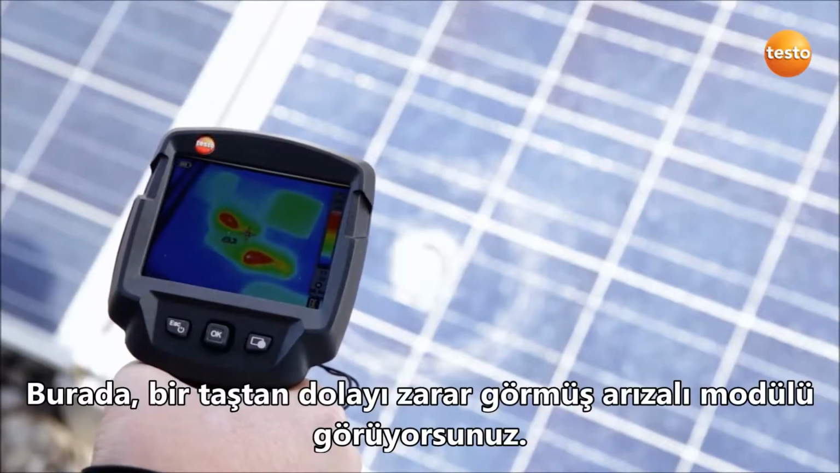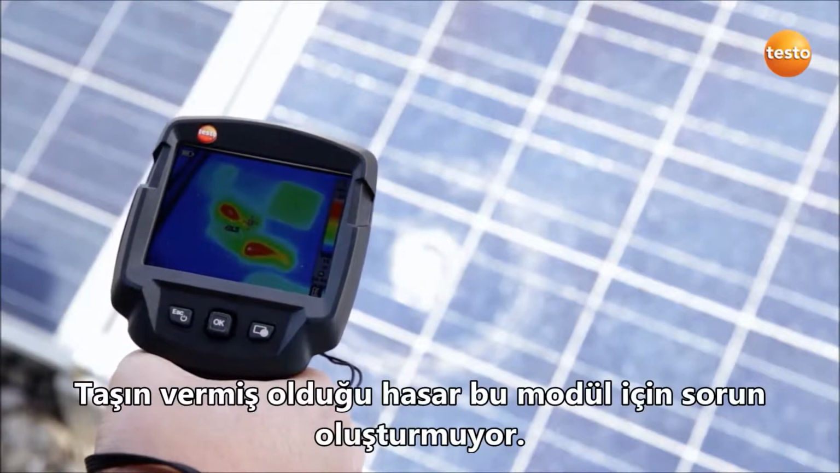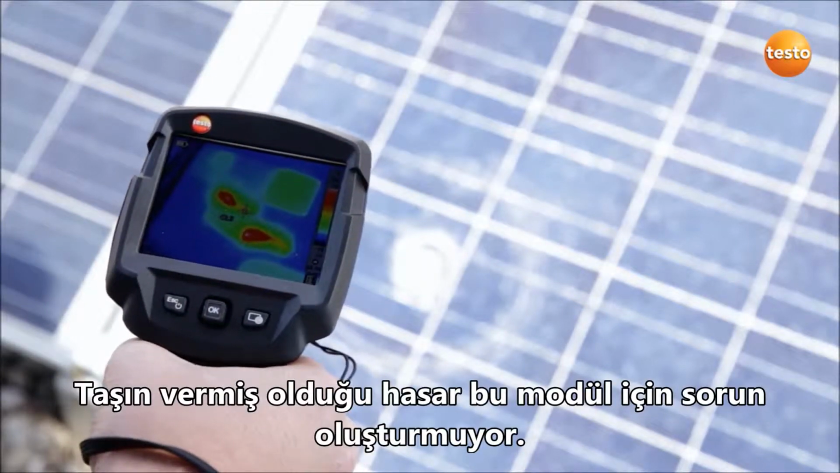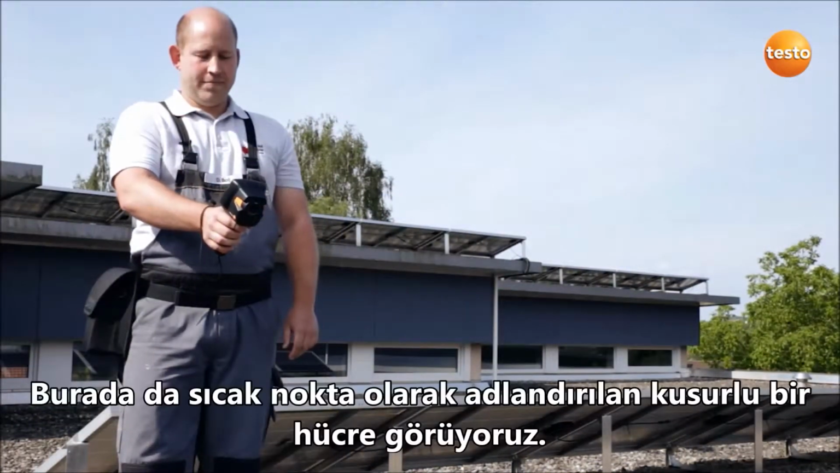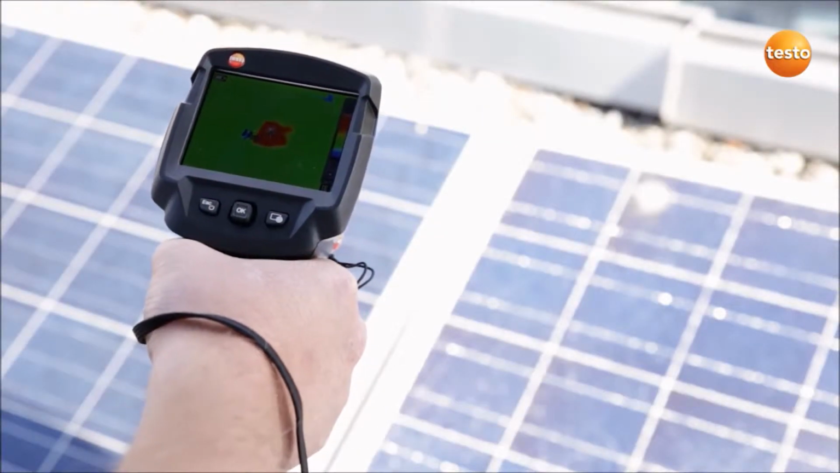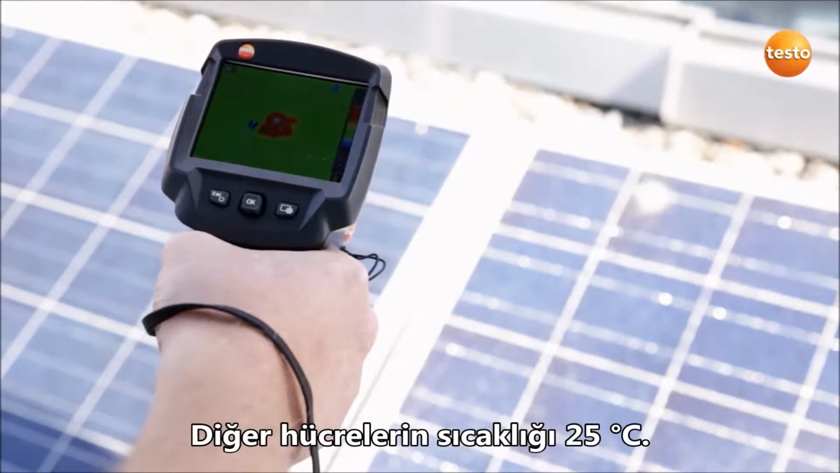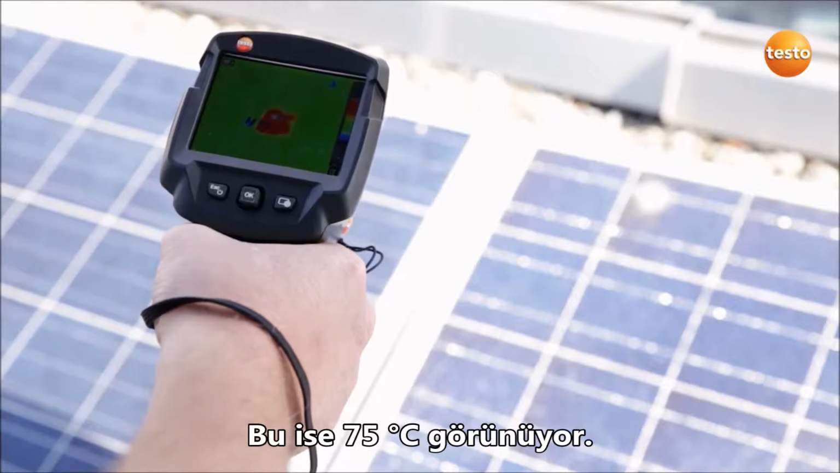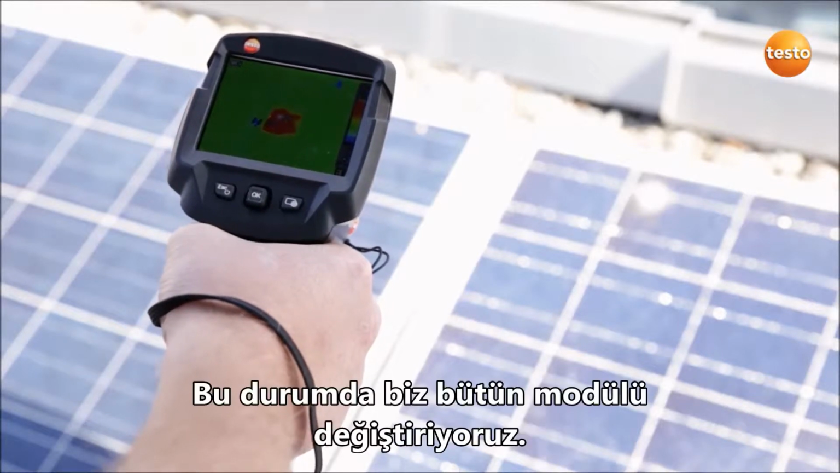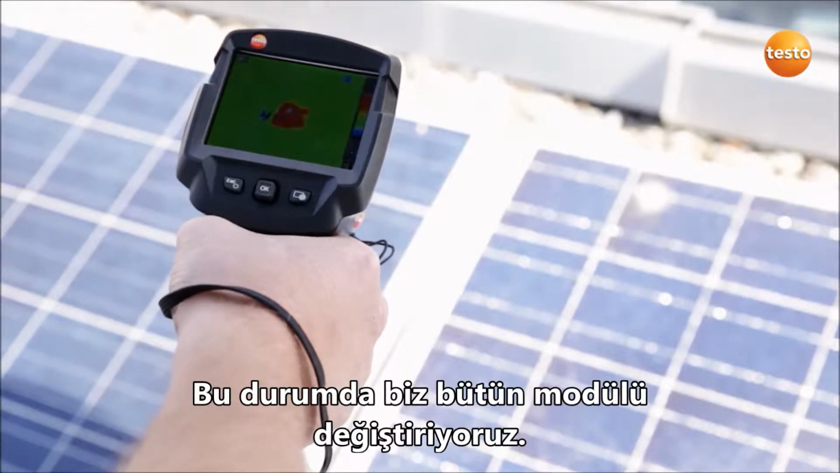Here we can see a faulty module damaged by a stone. The stone damage isn't the problem with this module. Here we can see a defective cell, a so-called hotspot. The other cells have a temperature of 25 degrees Celsius. This one shows 75 degrees Celsius. In this case, we're going to replace the whole module.